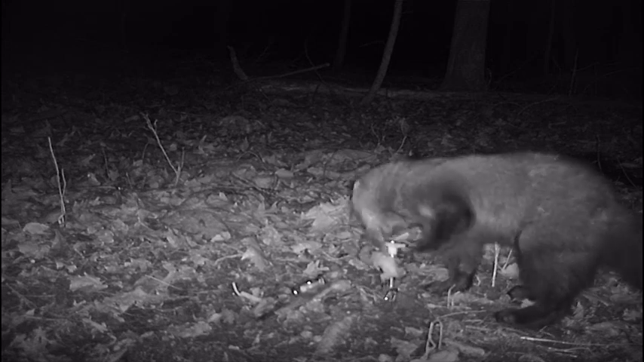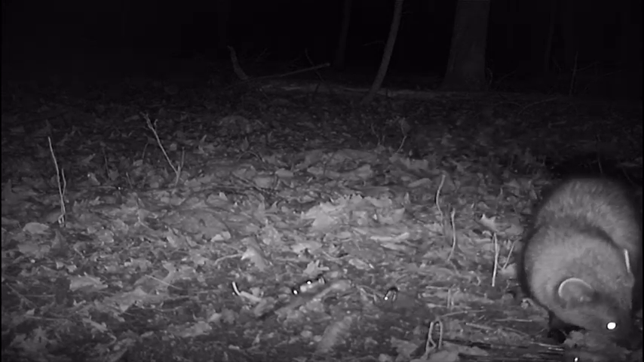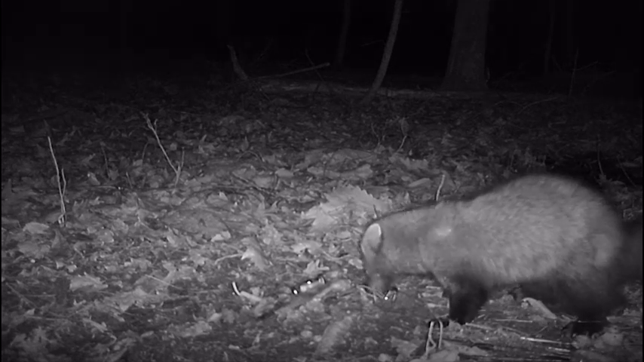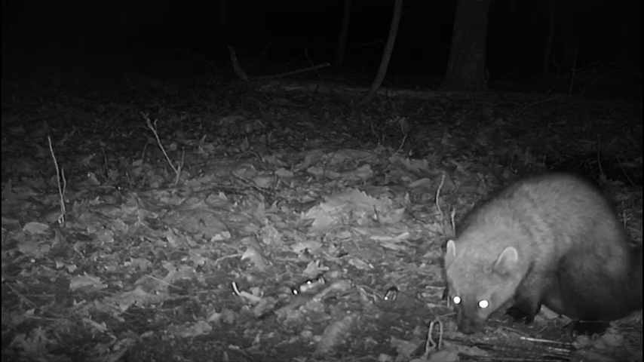He's really checking things out. Oh, look at that. He pulls the stake right out with the fish. I actually ended up losing one of my stakes on this. I couldn't find it. And it's due to this little guy right here.